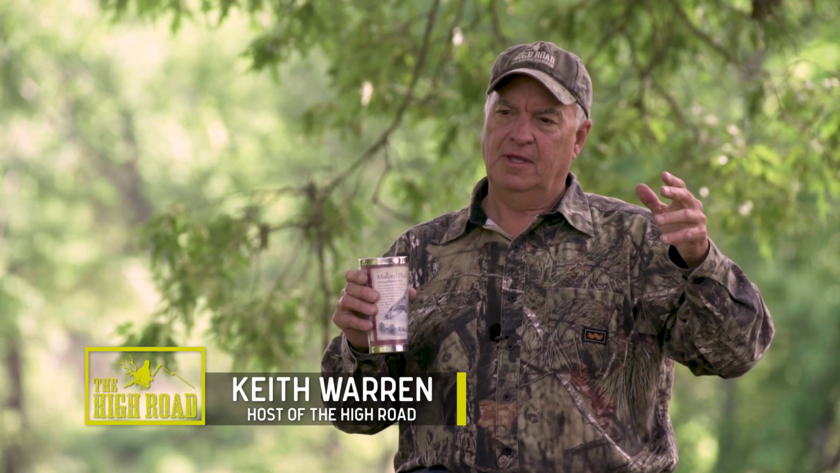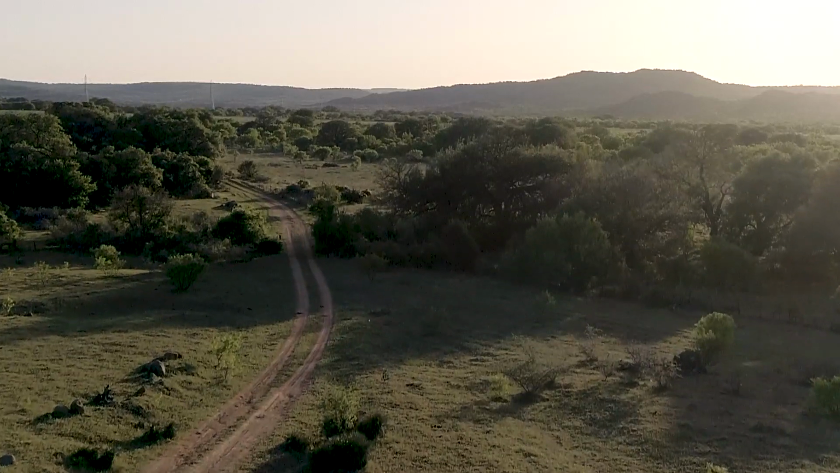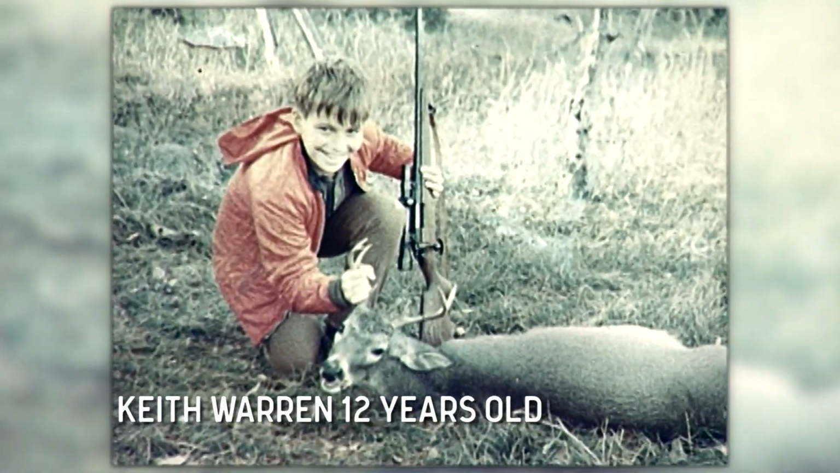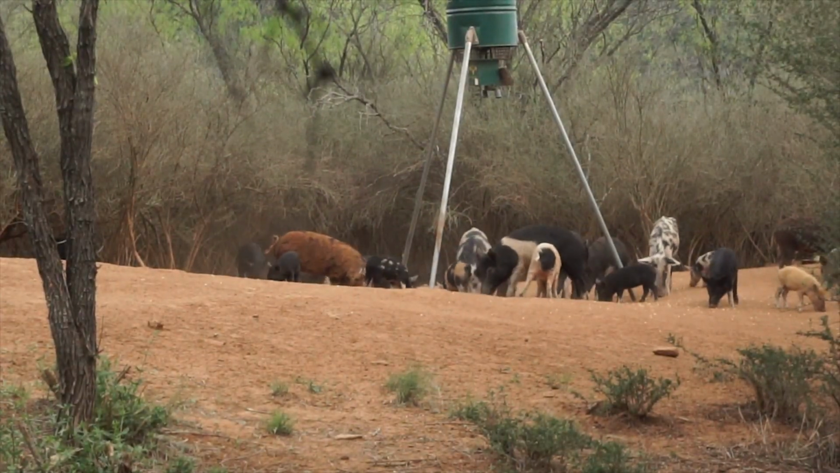If somebody was going to ask me what's so special about this next hunt, I'd say what's special about it is the place that I'm hunting. This is the Texas Hill Country, specifically Llano County, Texas. Now, what's special about Llano County? Well, Llano County is where Keith Warren started deer hunting. And when I started deer hunting a long time ago, there were a lot of deer, but there were no feral hogs, zero. And now, there's still a lot of deer, but you talk about feral hogs, Llano County, Texas is like ground zero for feral hogs in the Texas Hill Country.